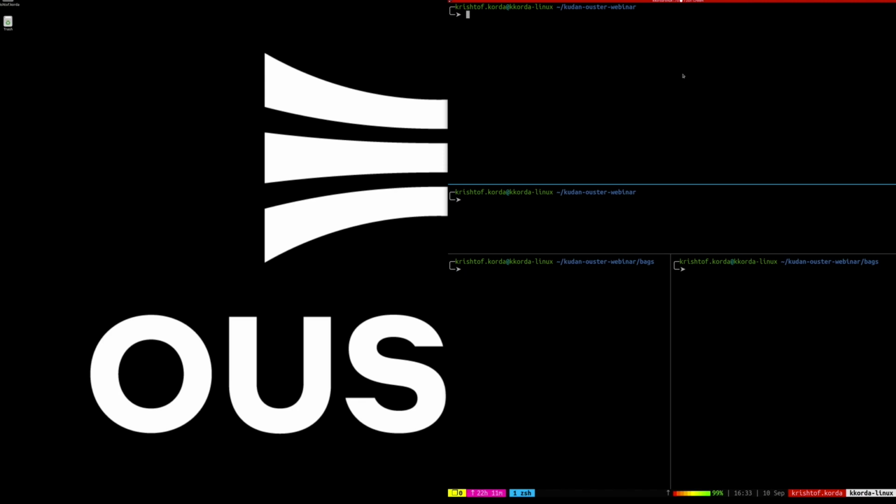Okay, now what we're going to do is we're going to actually set up a working directory for all of the things that we're going to be doing in ROS. So we're going to create a main ROS directory, and this is where we're going to store both of the ROS nodes. One ROS node's for Kudan, and then another ROS node for Ouster. So let's go ahead and do that.